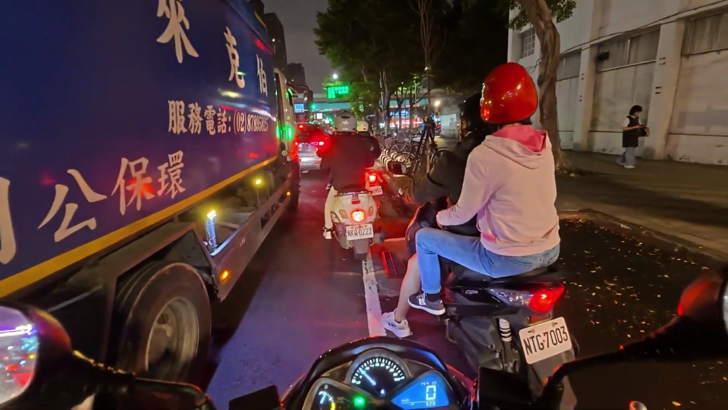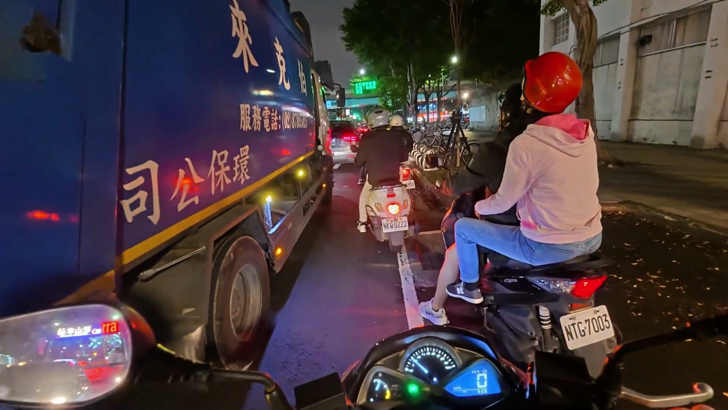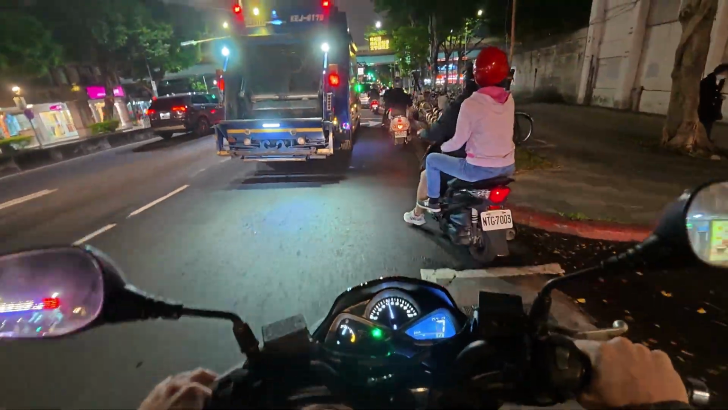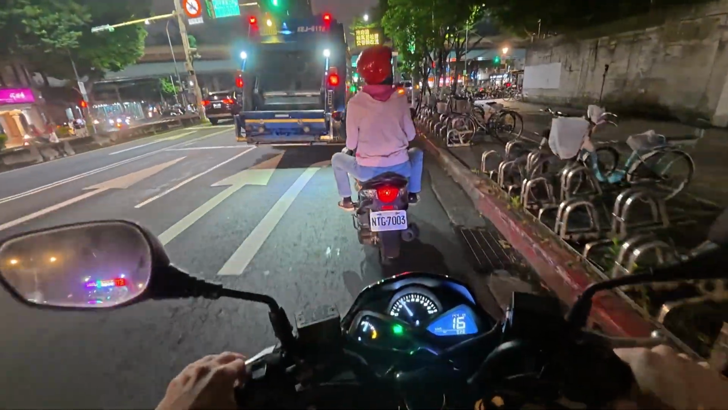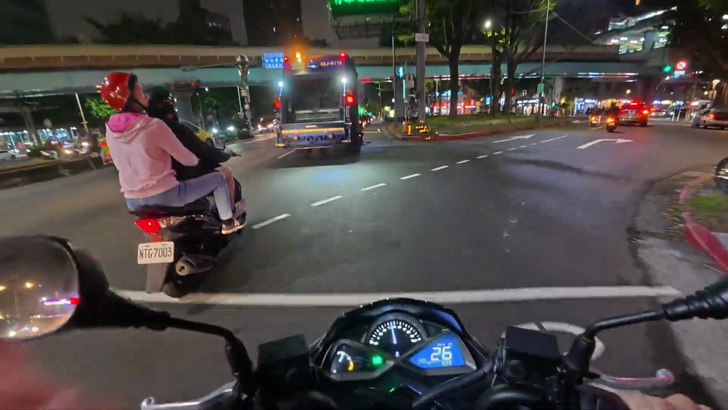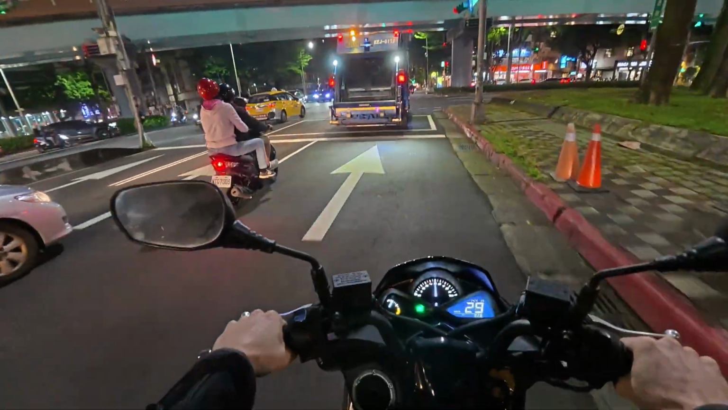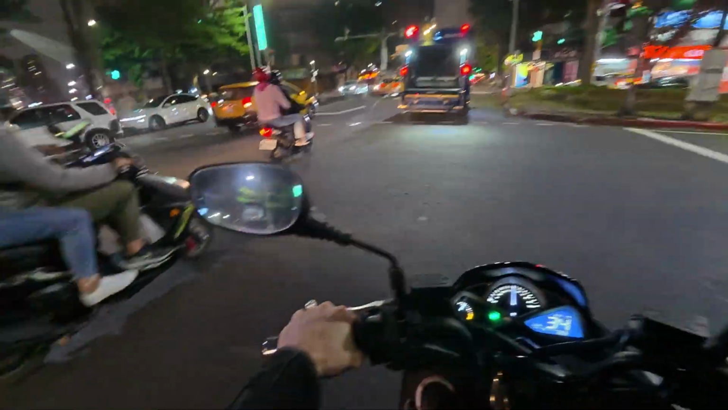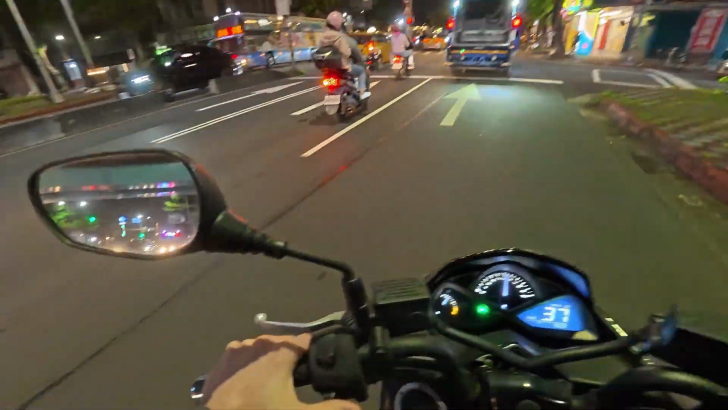So I really like to drive on the countryside here when there's not a lot of traffic, because then you don't really have to, I mean, it's not that you don't have to pay attention, but you can just ride, you can just cruise and enjoy the countryside a little bit, because the countryside here is actually pretty cool and pretty nice. Oh my god, it smells so bad, I have to go past this.